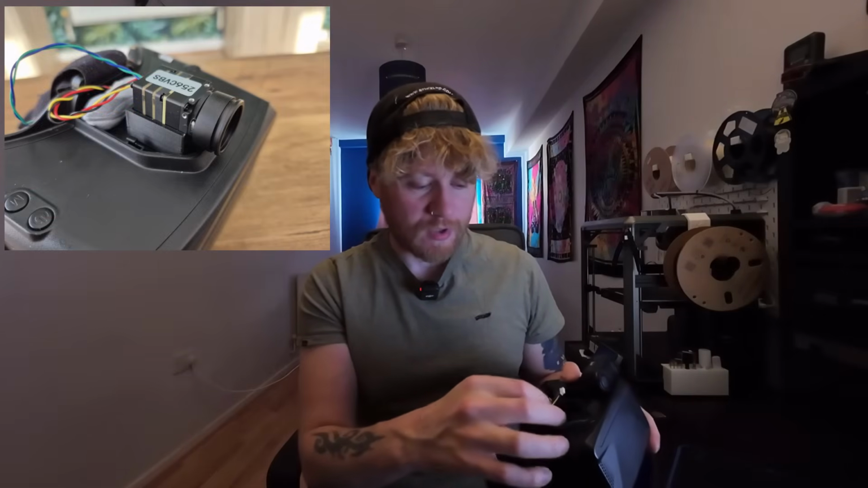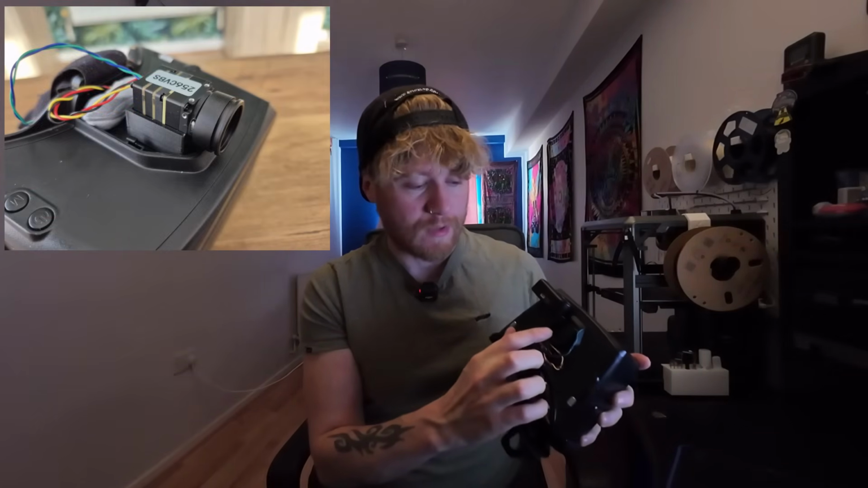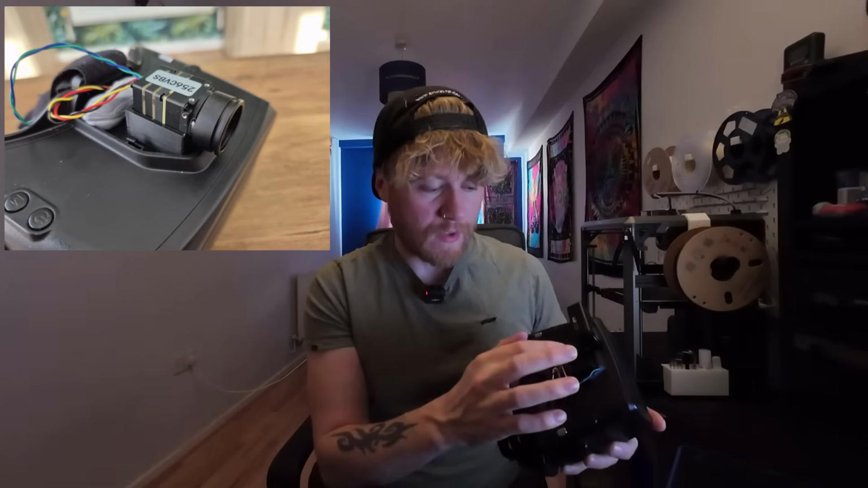So as I said, I got my analog FPV goggles. These are the SkyZone Cobra X V2 goggles. And what I did, I'll put some pictures on the screen here. I made a very basic little 3D printed mount, which I put in the top of the module bay on the goggles here. That's where I then installed the camera with a bit of double-sided tape.